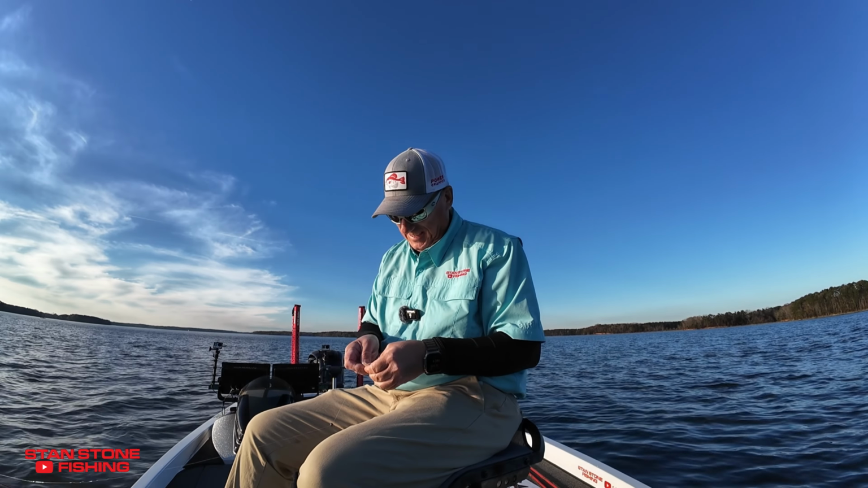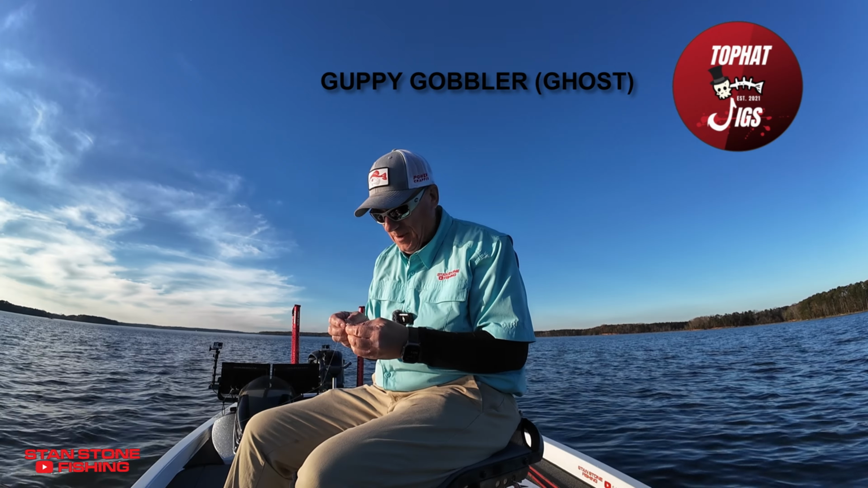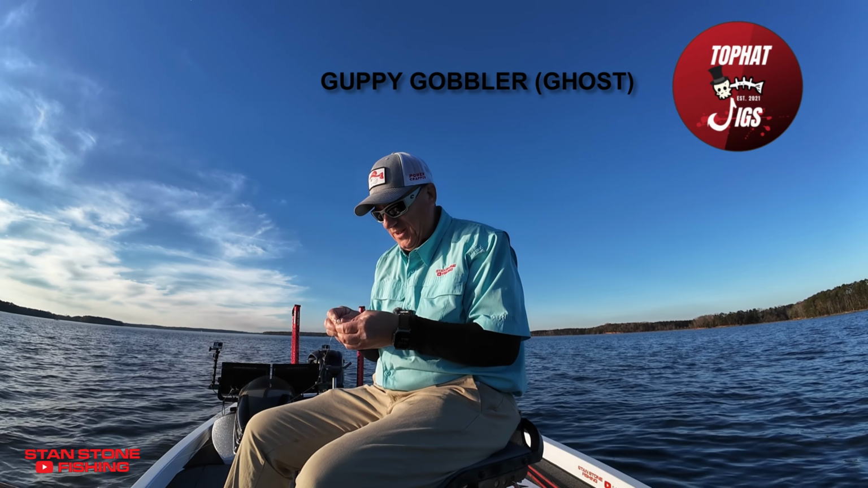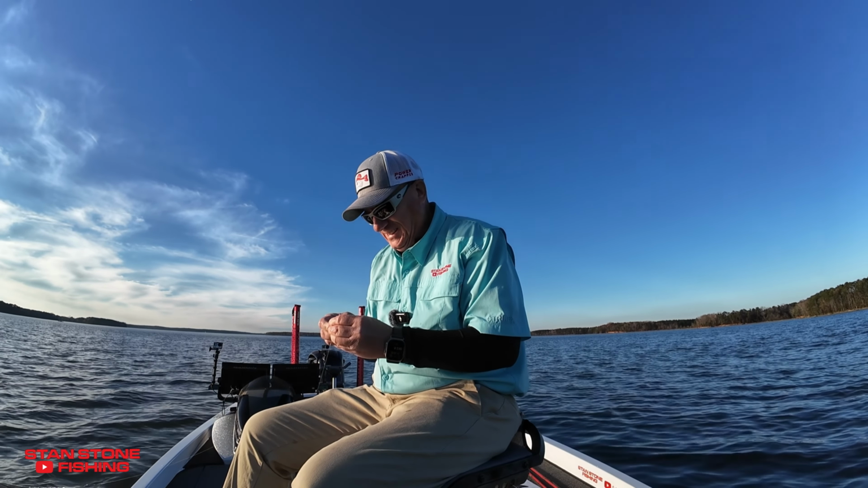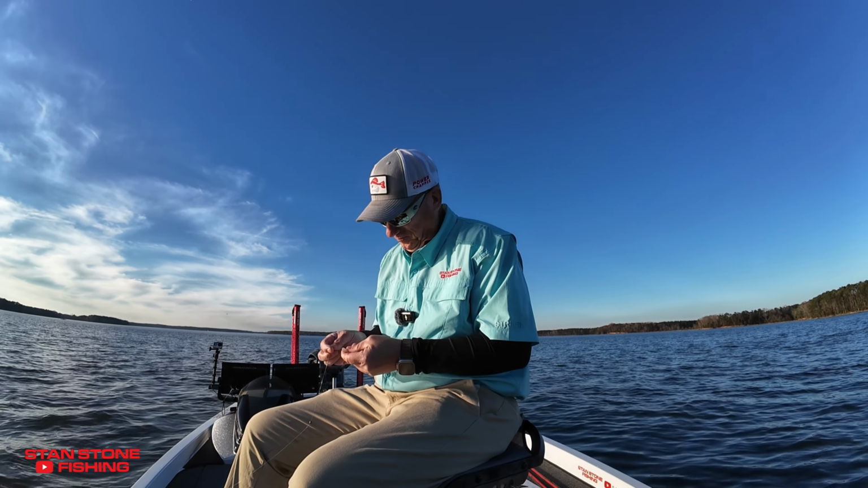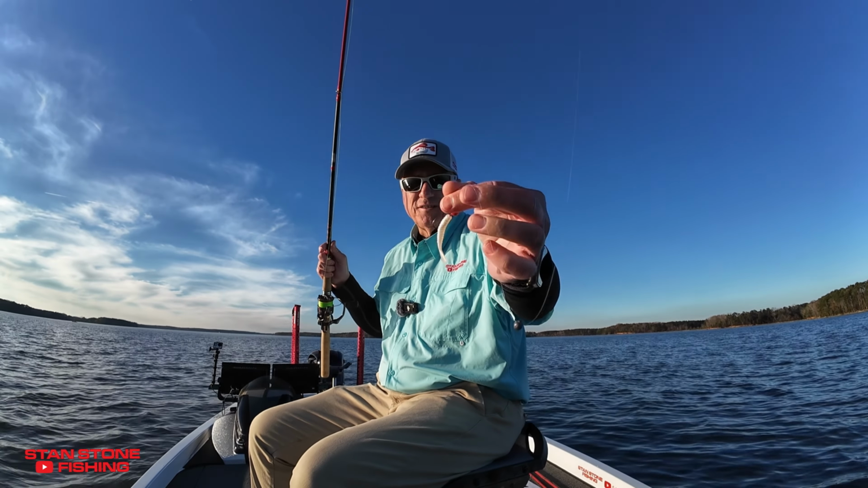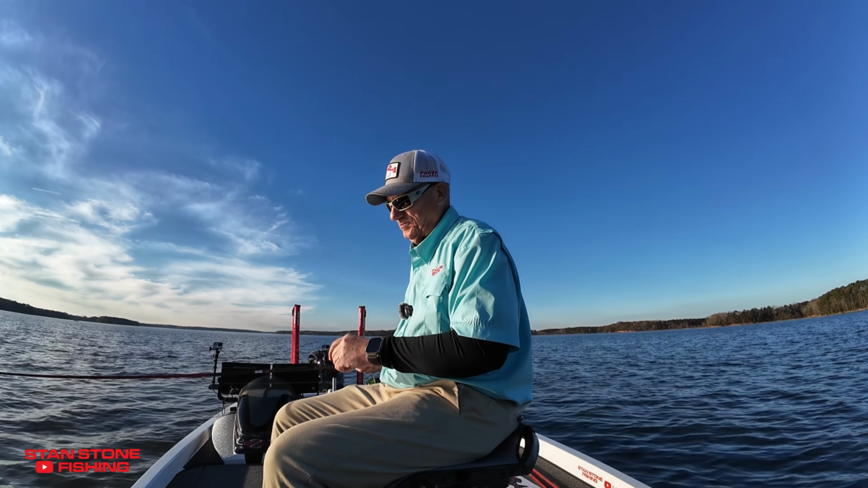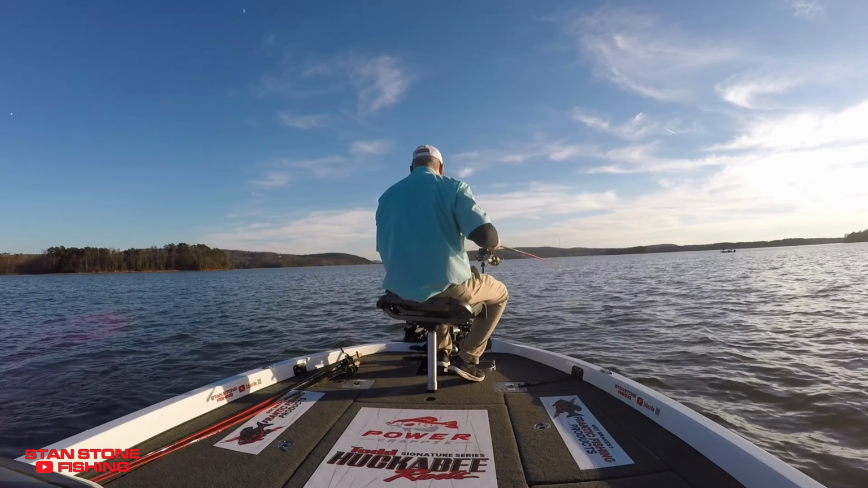Show you guys again what we're using. We're using this little Guppy Gobbler, this TOPHAT jig. Can't think of the name of it offhand, but I will put it in the description of the video. It might be called Ghost, I believe. I'm just using a 16th ounce red jig head with a number 2 hook.